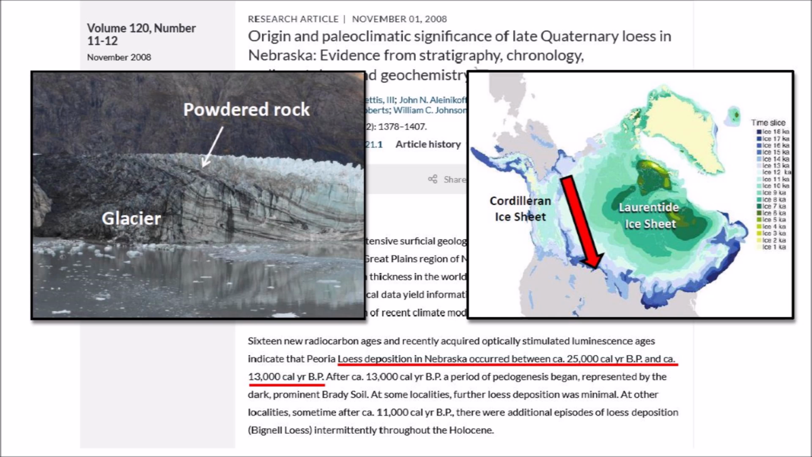The image on the left shows a glacier in Alaska with layers of powdered rock that is produced when the ice grinds against the rocky surfaces. When the ice melts, the dust in the ice is deposited as glacial till or moraines. Strong northwesterly winds channeled between the two ice sheets could have carried the dust toward Nebraska, as shown in the image on the right.